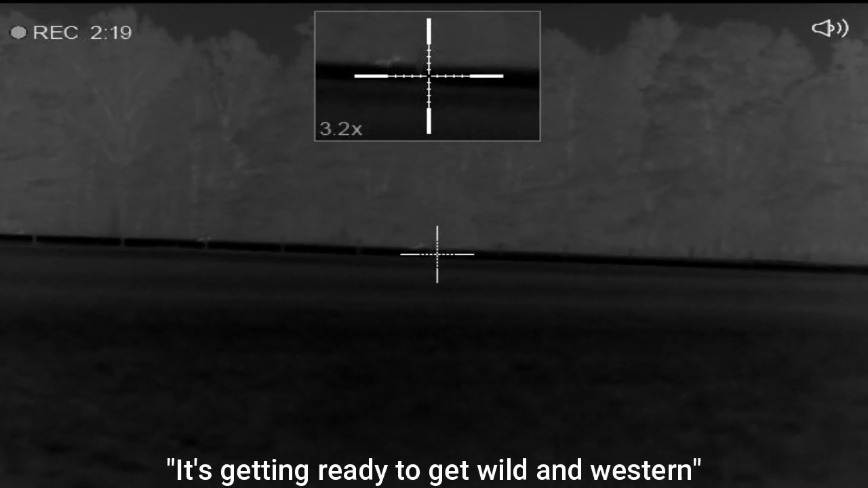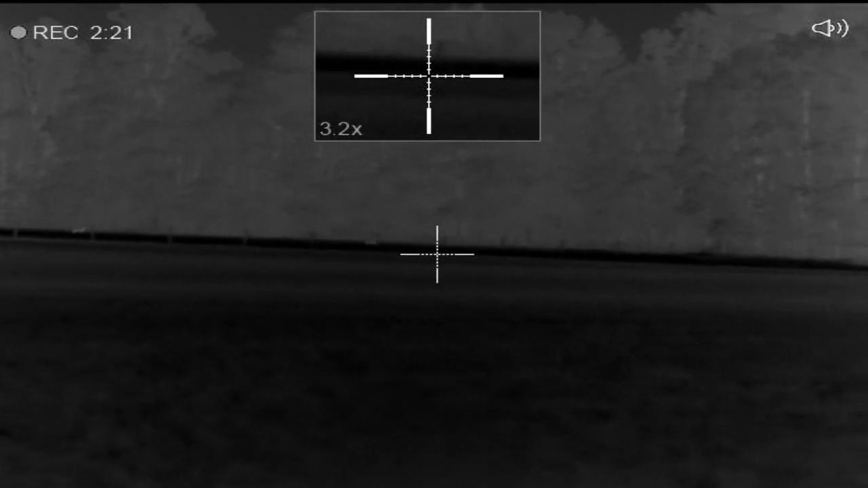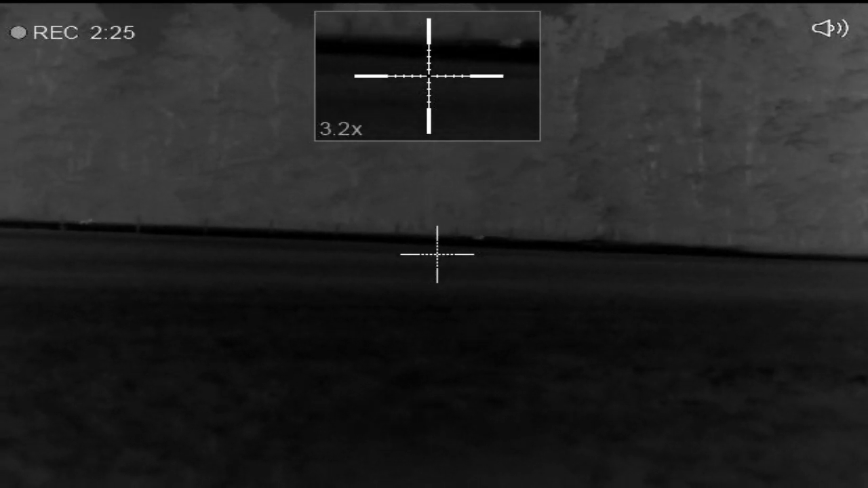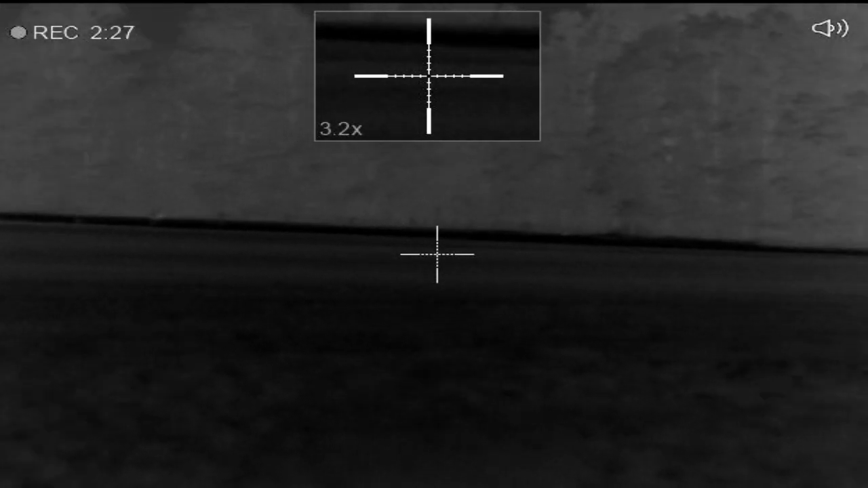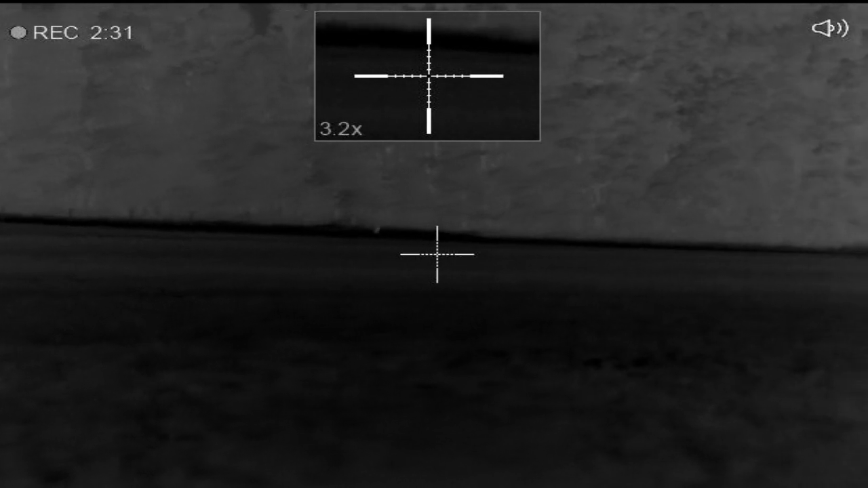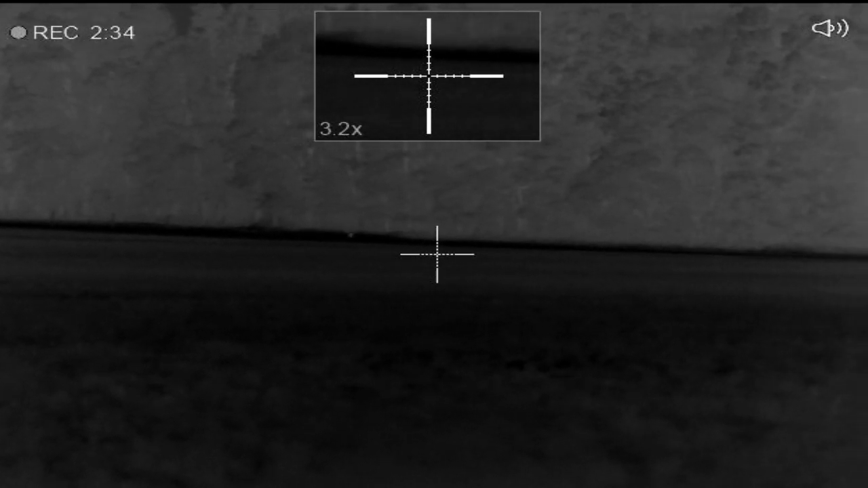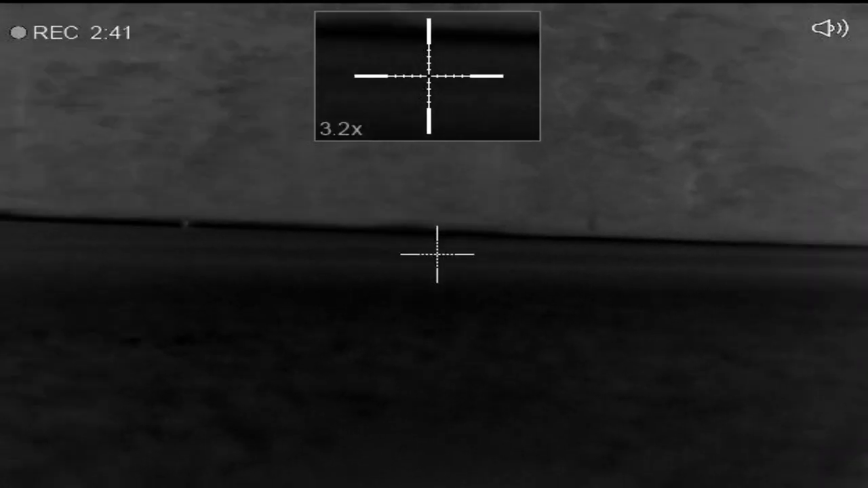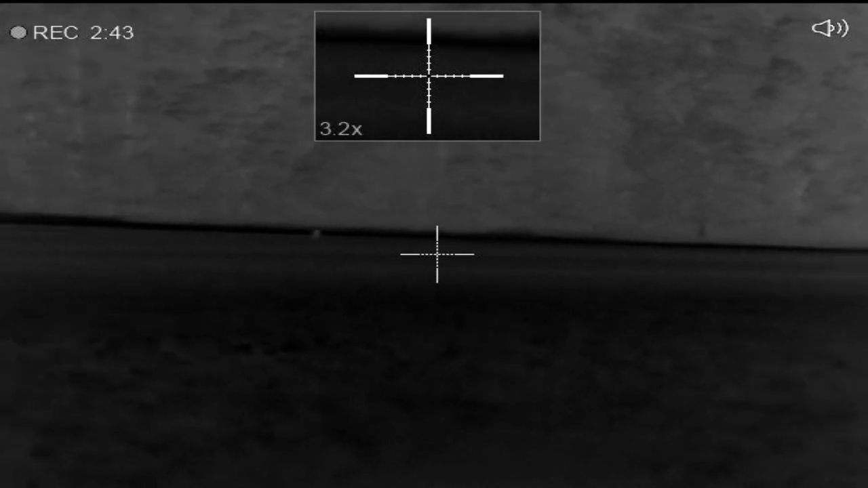Getting ready to get wild and western. I'm throwing my sales pitch out there to this lead coyote. A lot of times I feel if you convince that lead coyote, the pack will follow. That's exactly what happens here, and it's exactly what I wanted to happen. I'm going hot. Everything's in motion. It's time to nut up or shut up.